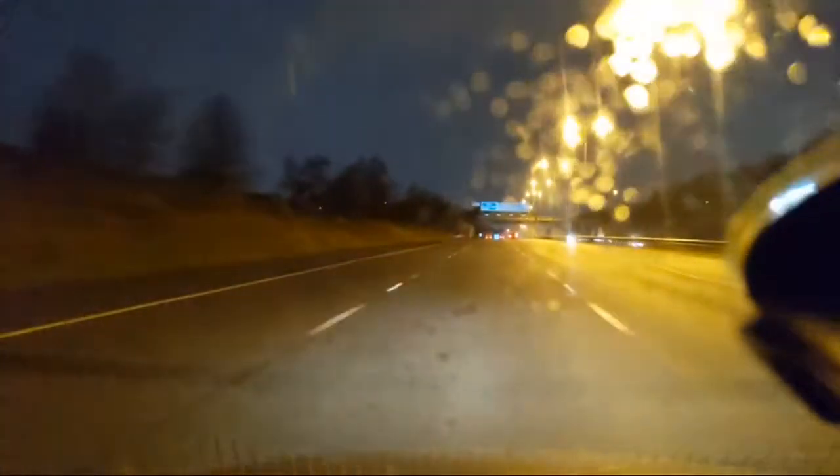I'm doing 65. Slow down then, actually. Oh, okay. And that car is disappearing rapidly behind me.